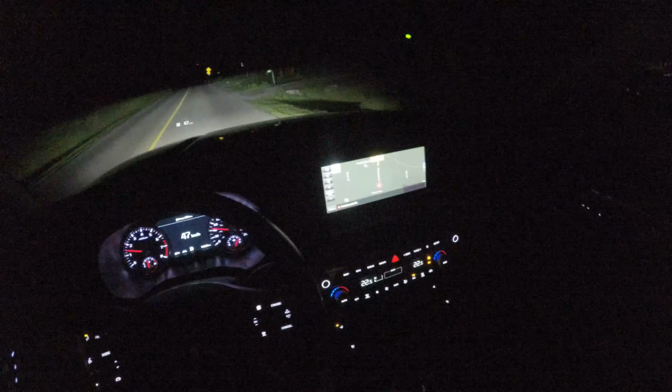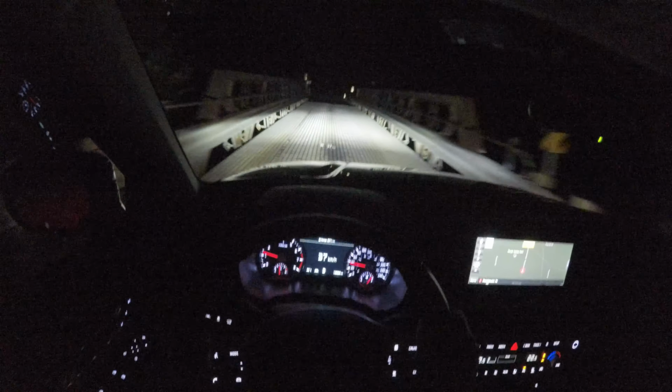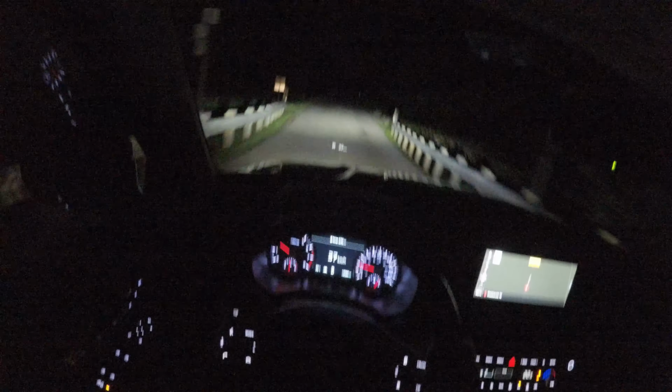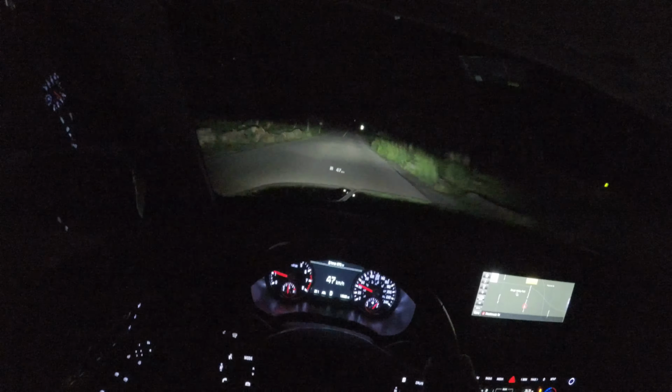Okay, actually I already have enough of a heated steering wheel. It's not that cold today. It's 22 degrees. But let's also turn on our high beams. There we go. We're going to switch it around here in a second, a couple of times, just so we can compare. So off, on, off, and on. And they're auto high beams, so it should turn itself off whenever we encounter traffic.